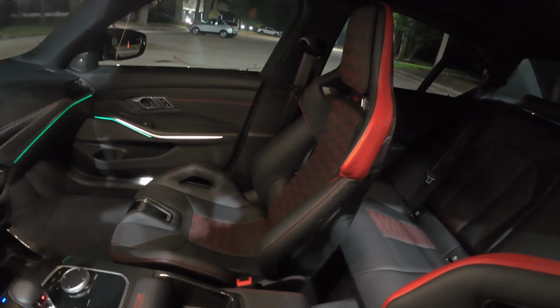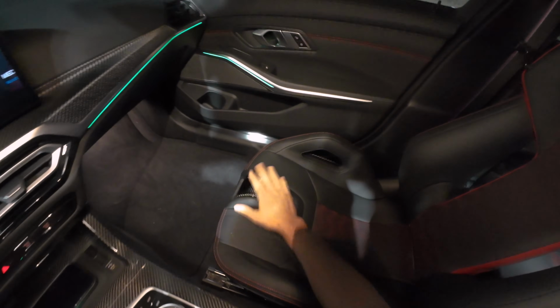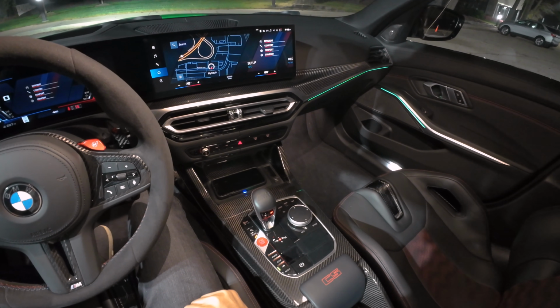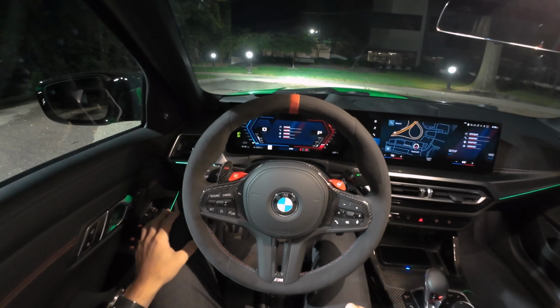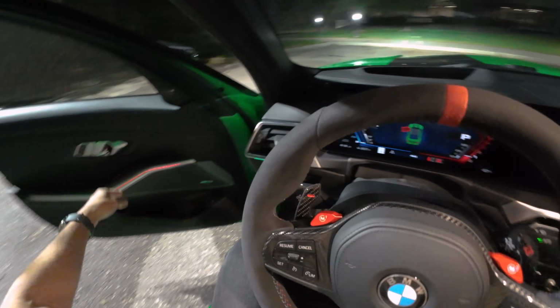We have powered M carbon bucket seats, which are a lot more practical to live with and easier to sit in. Still lots of carbon fiber bits inside this interior for extra weight savings. We have a carbon fiber hood, roof, trunk lid, front splitter, rear diffuser, and just look at this thing.